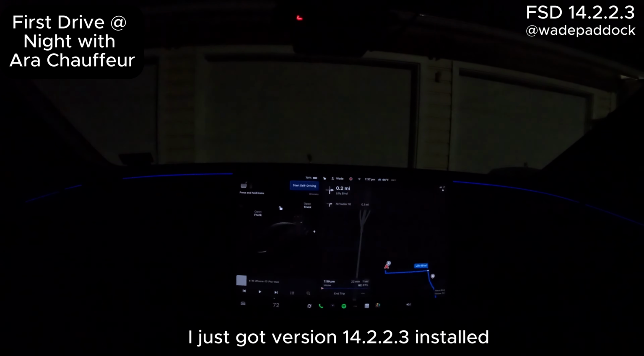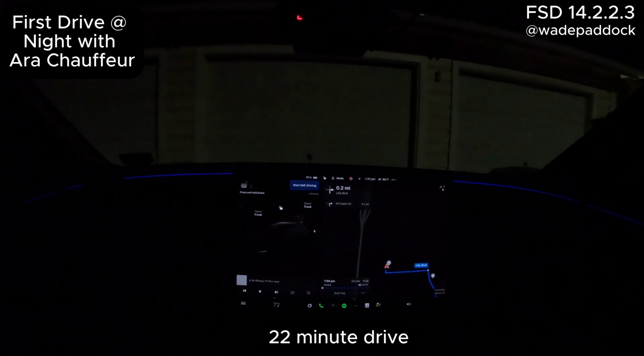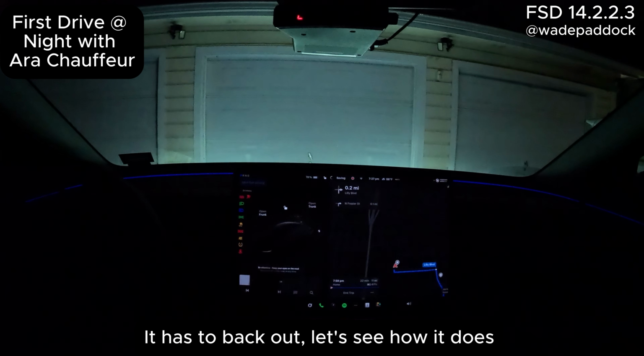All right, we just got version 14.2.2.3 installed, and I'm going to go ahead and see how well it works. 22-minute drive here. It's got to go out a really long driveway. It's going to back out. Let's see how it does.